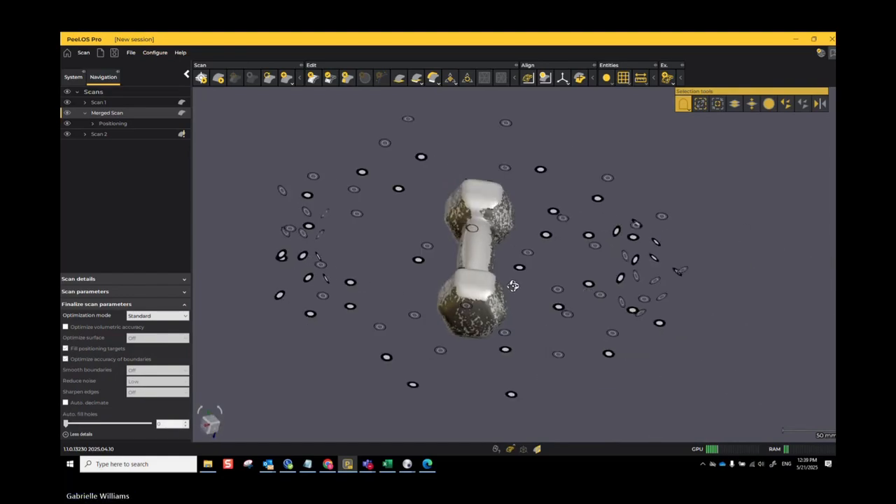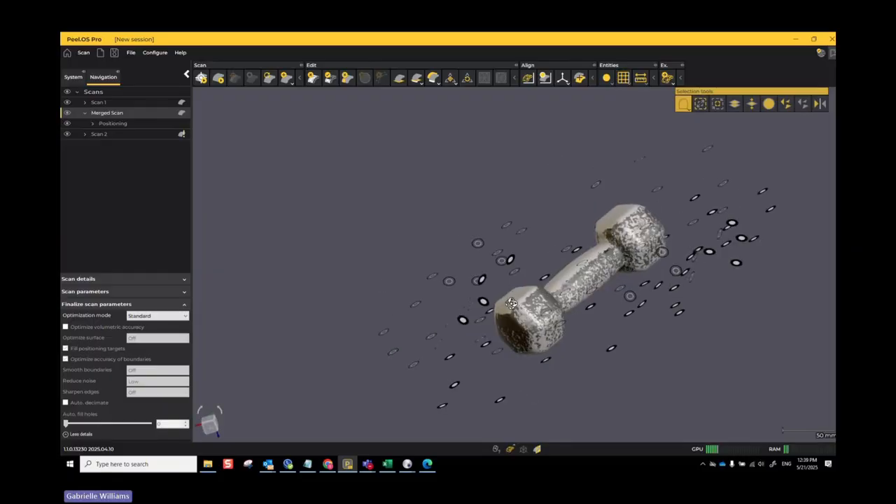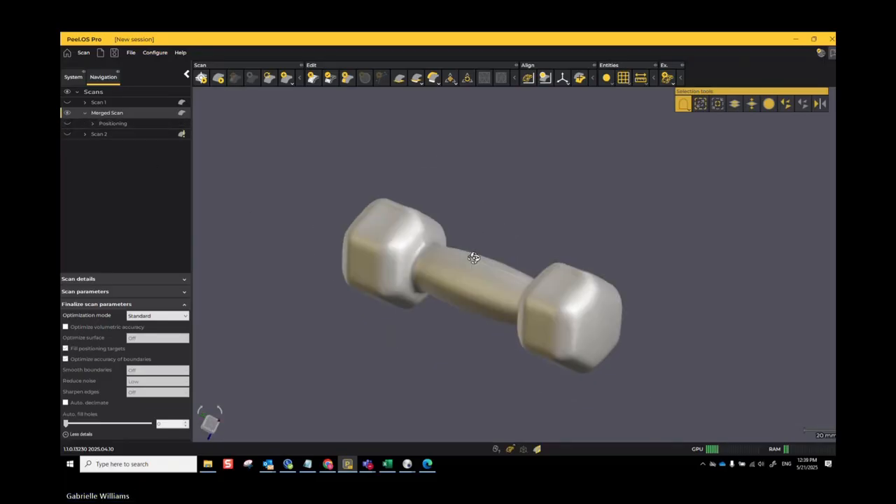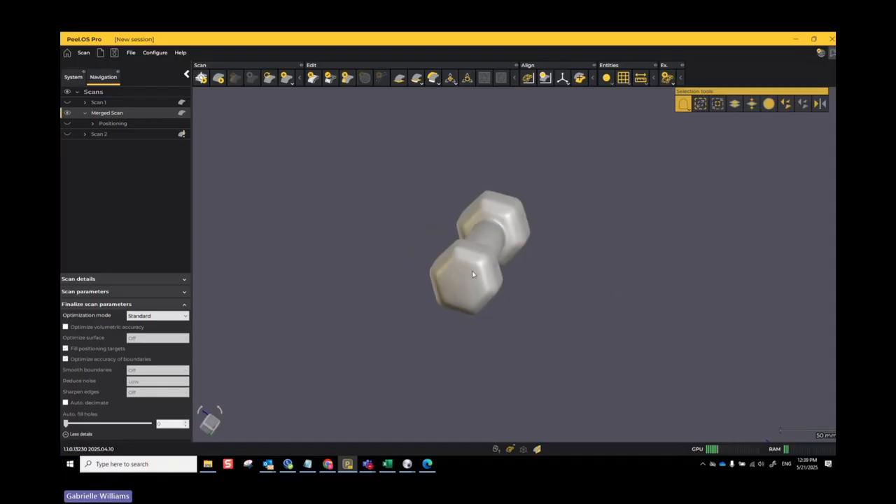Right. Okay, perfect. So we have this done. We have our scan 1, scan 2, and our merge scan. So let's hide the targets too. So we can look around. Looks pretty good.